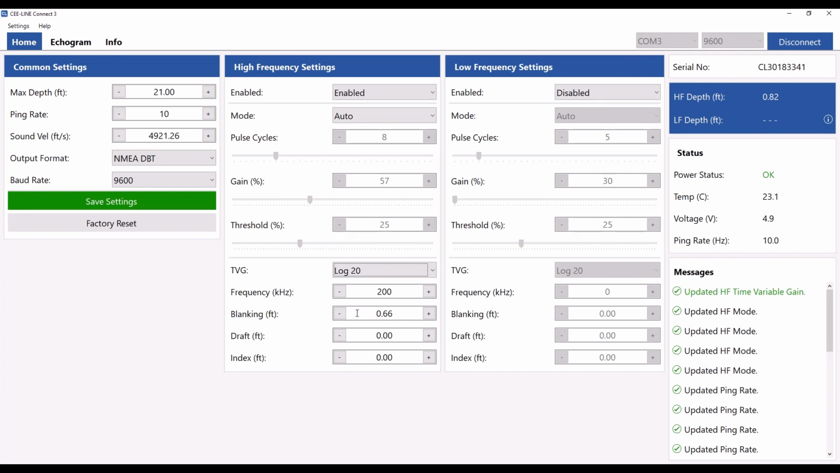The blanking distance, which will be the minimum measurable distance, is going to set how shallow you can go in your soundings, and you can't go less than the 0.66 feet limit here. And as you go into deeper and deeper water, you may need to increase the blanking to reduce the ringing noise at the surface. But typically, for shallow water surveys, you can minimize the blanking.